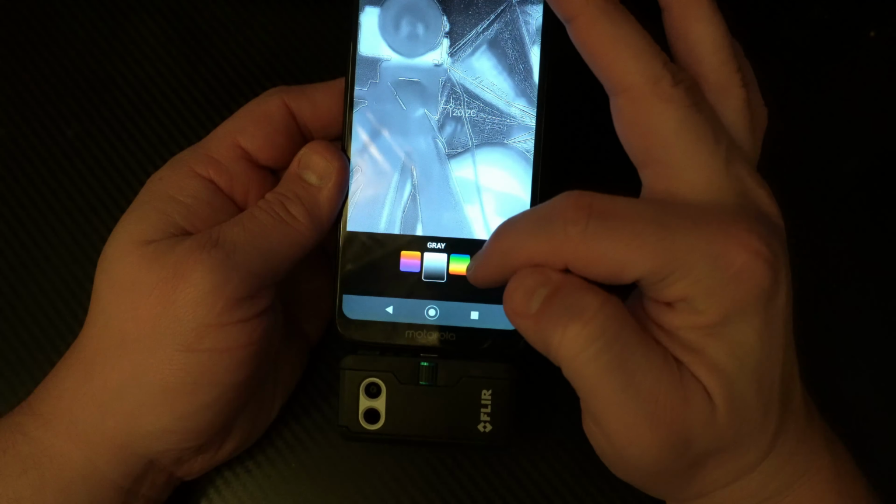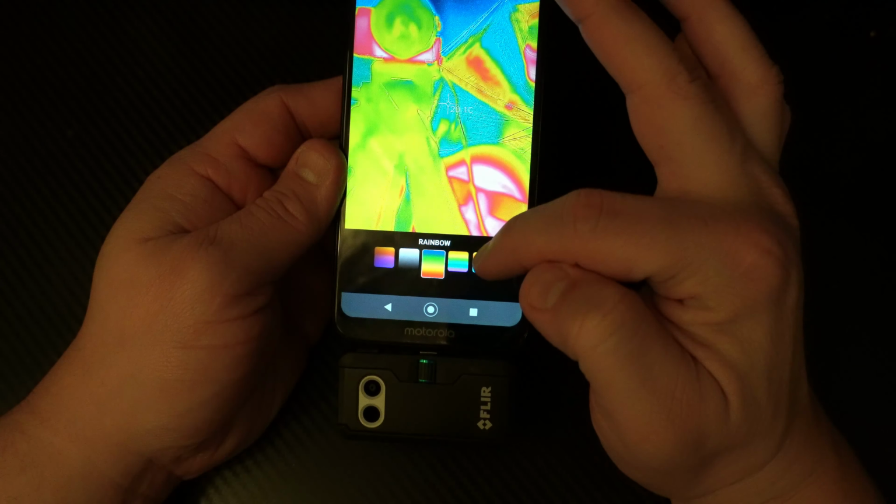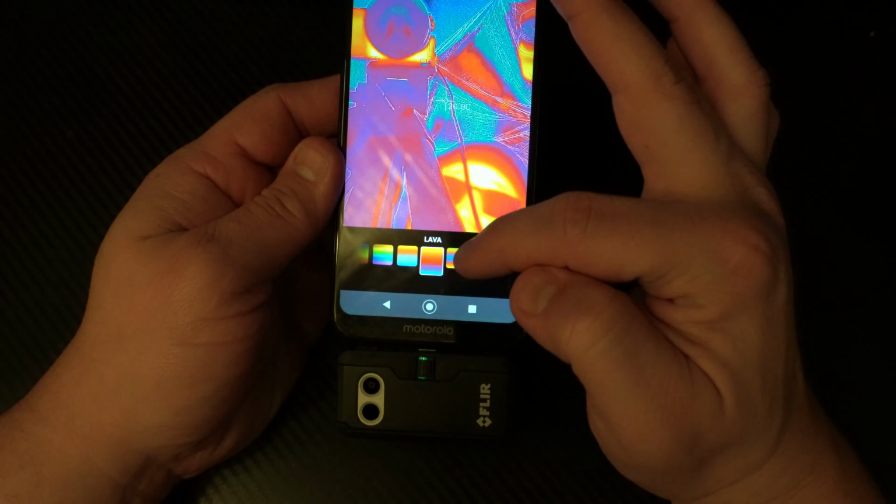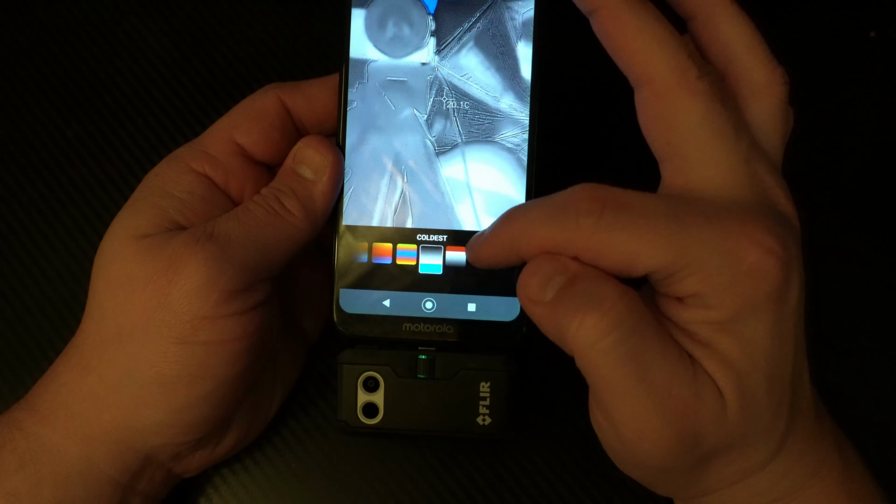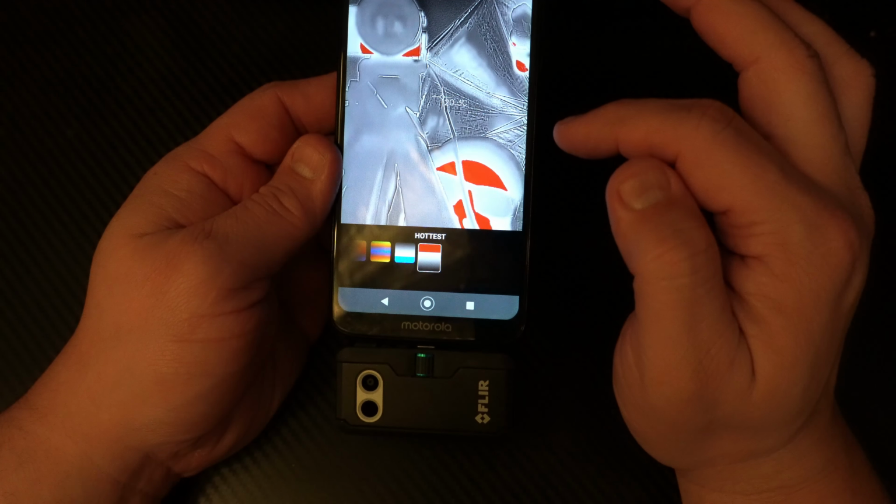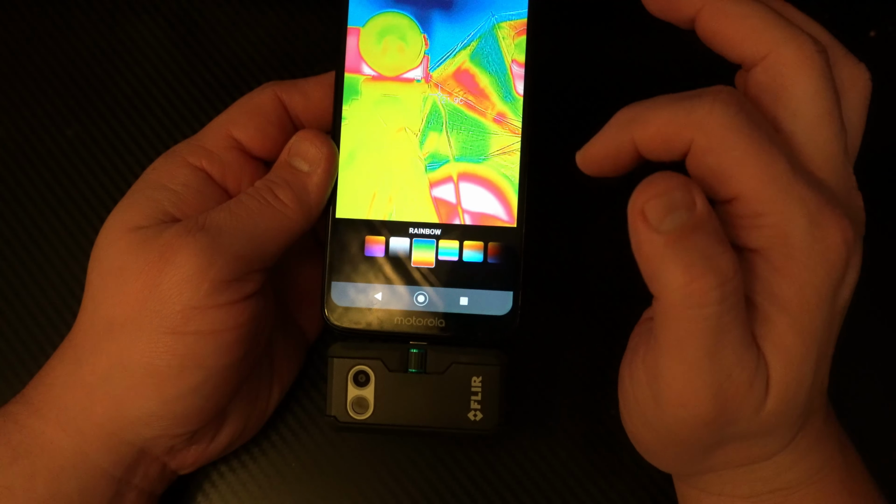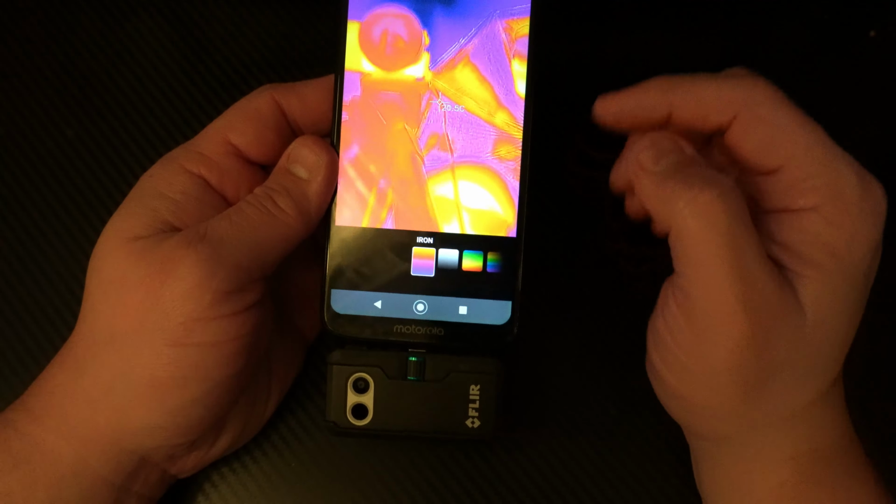You can actually change it to gray, rainbow, contrast, Arctic, lava, wheel, coldest, and hottest. Alright. My personal favorite is either iron or rainbow. Those two are probably the two I'll use the most.